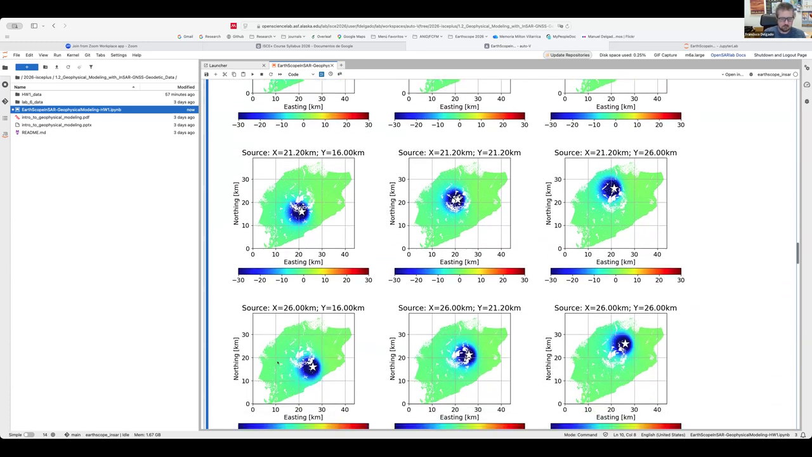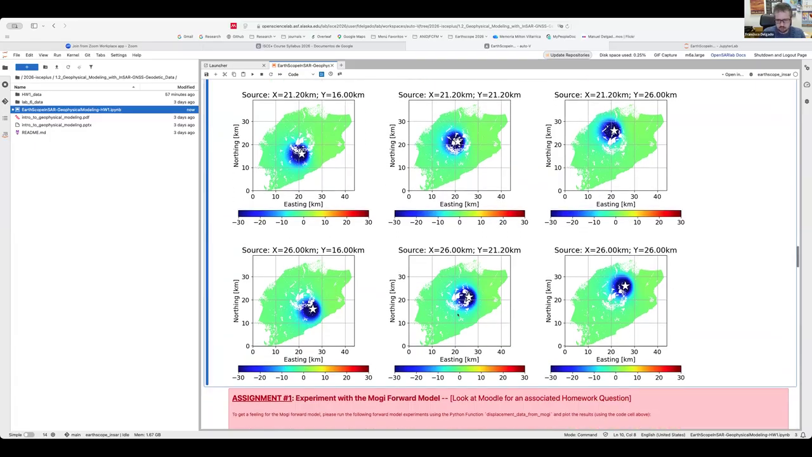And in the last column, we horizontally shifted along the eastern direction the location of the MOGI source by another 5 kilometers, and now we are shifting the location of the source to the north, 16 plus 5 kilometers plus 5 kilometers.